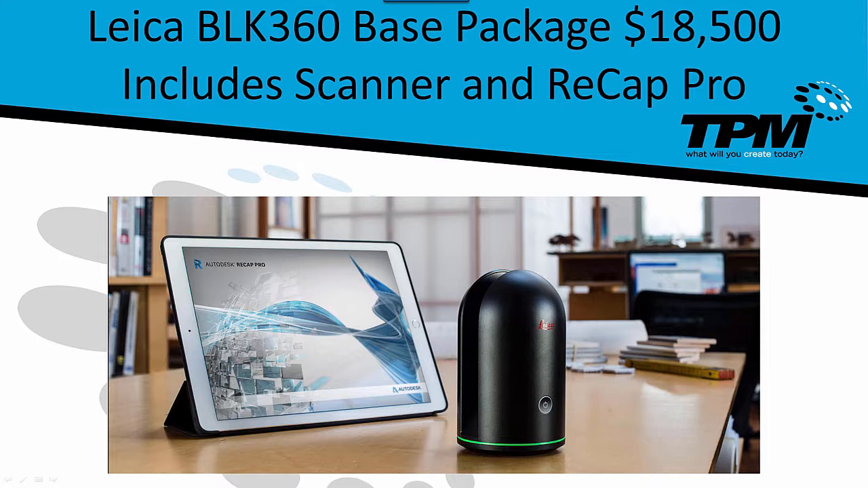This includes the scanner and a full year subscription to Recap Pro. Now there are other accessories that you may want to purchase in addition to that, such as tripods, extra batteries, cases, but that's the starting point for the BLK, $18,500.